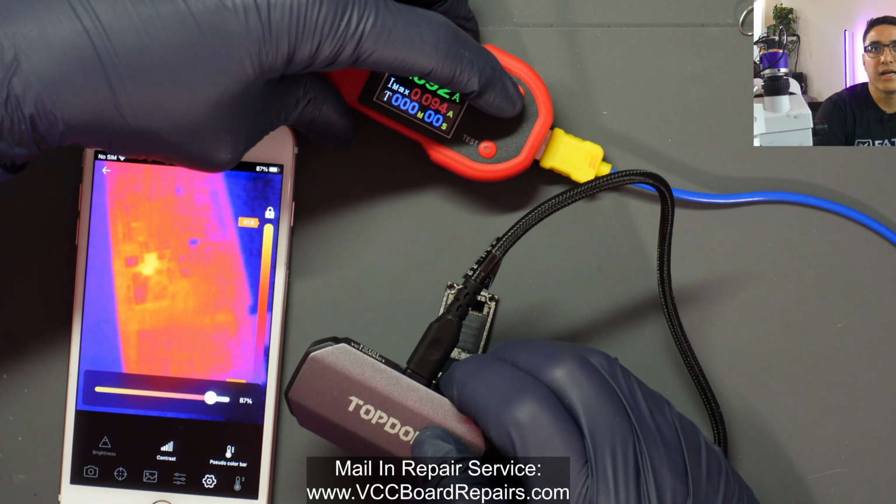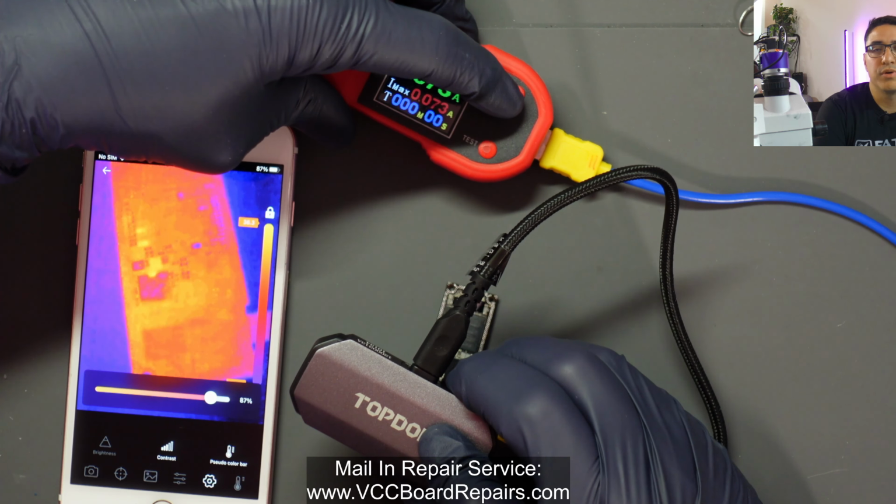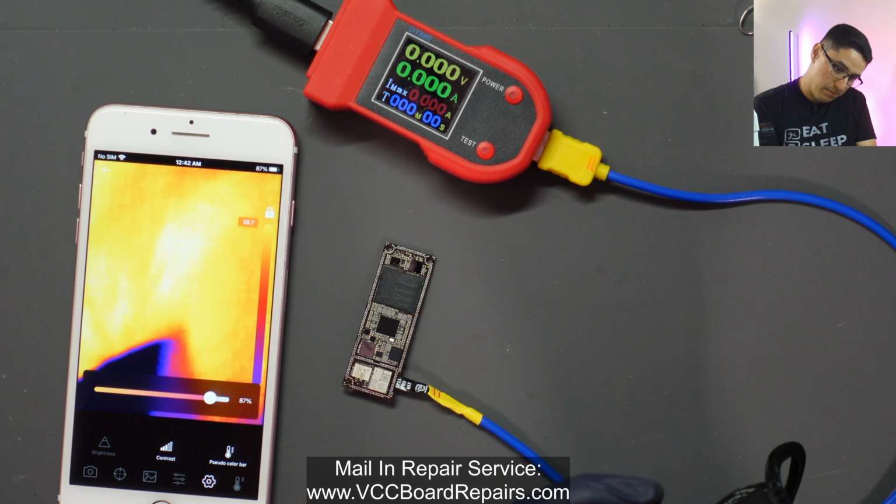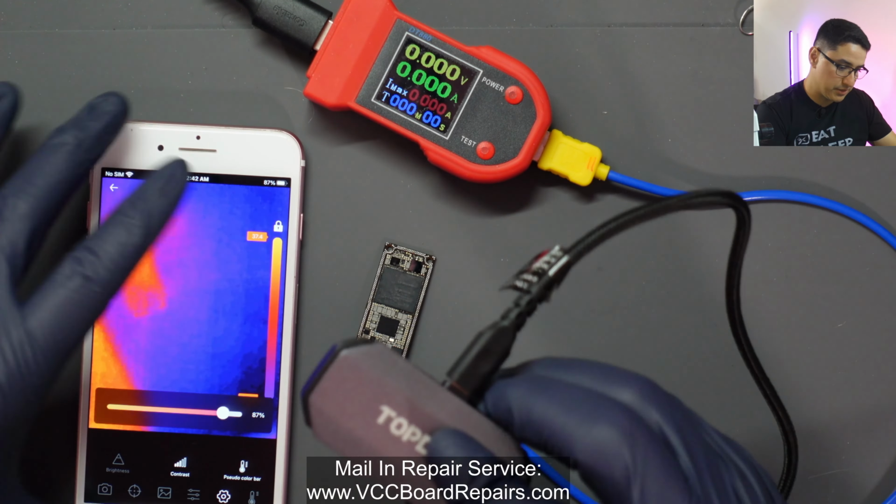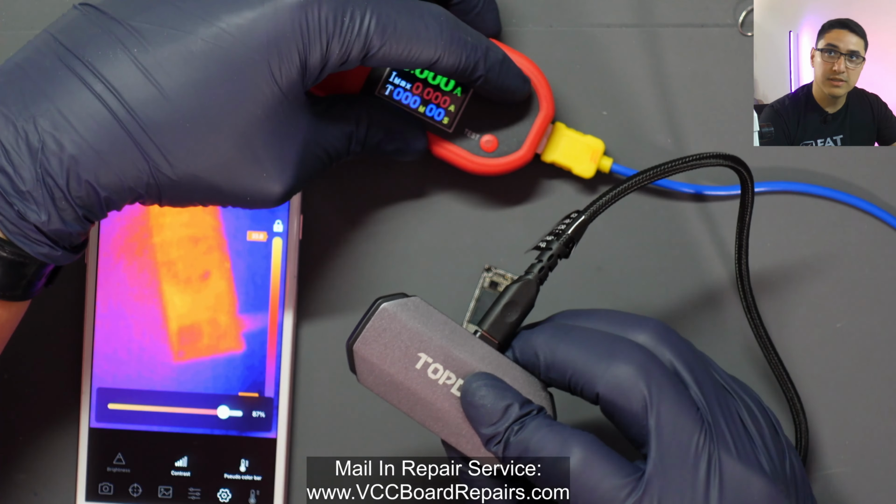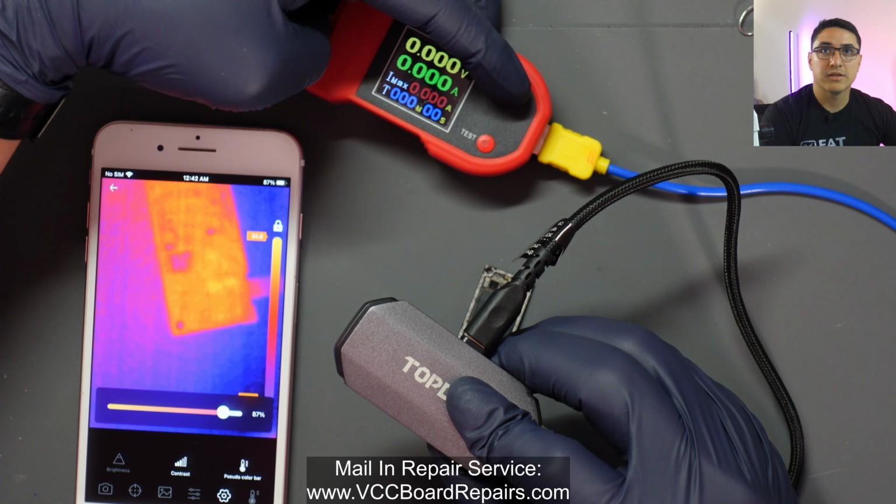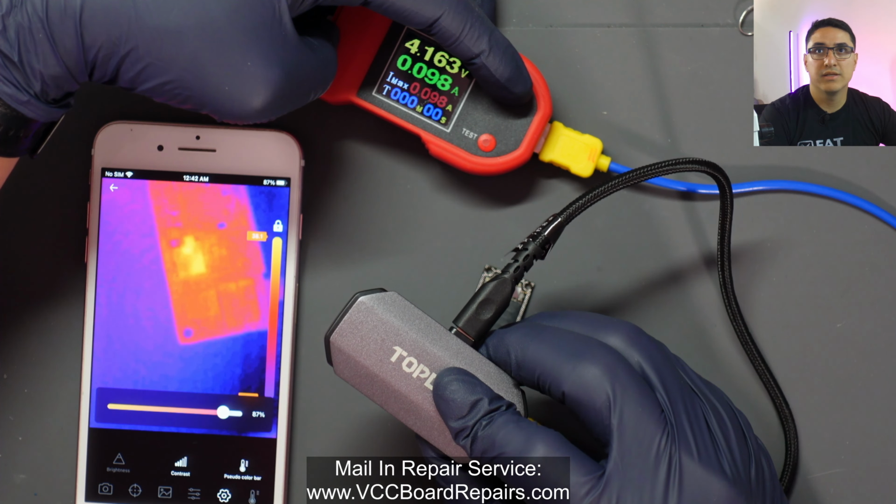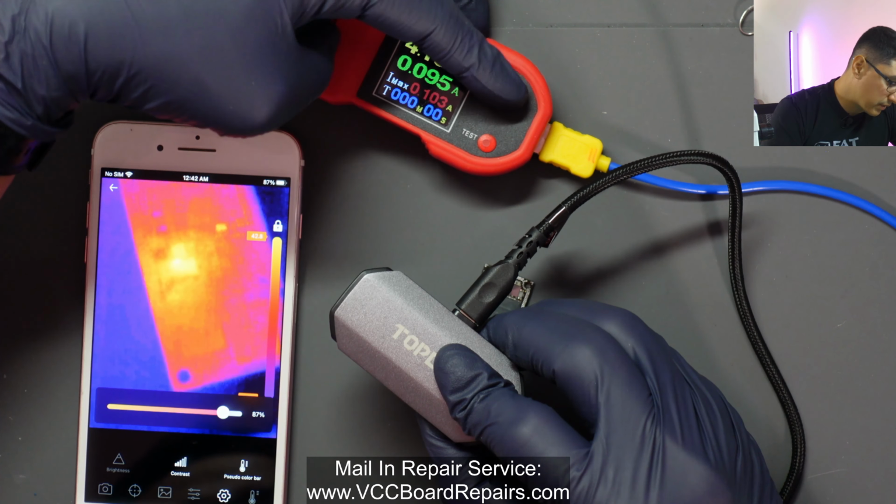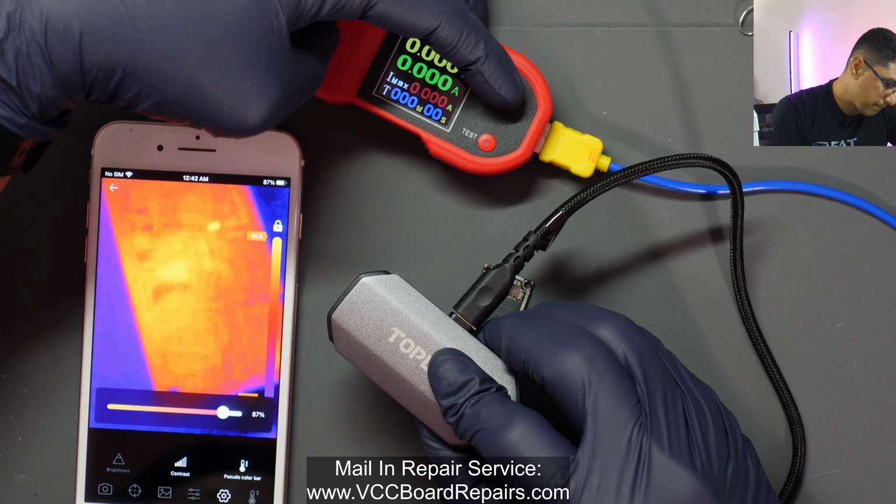You can actually make out the shape of the board and the components. So maybe let me know in the comments, do you guys want me to make an adapter or a macro lens for this camera? Let me know. But take a look. 50 or more like 90 milliamp short. You can spot it there.